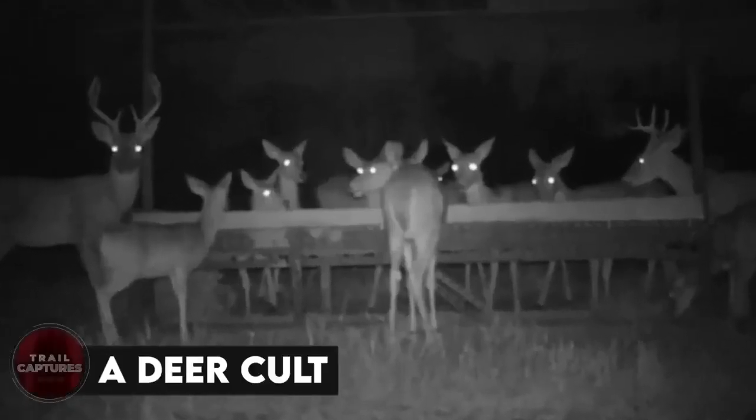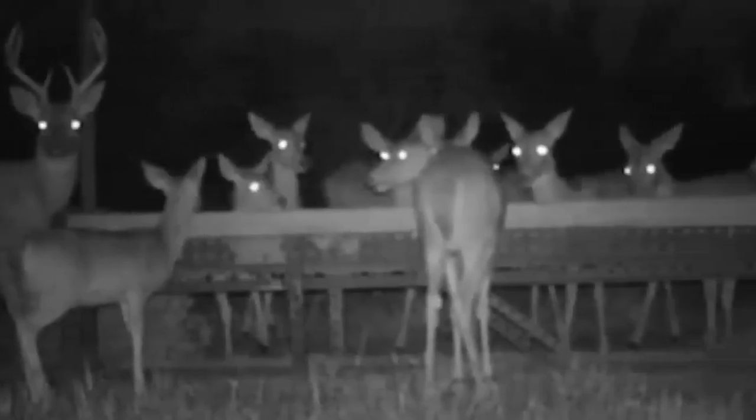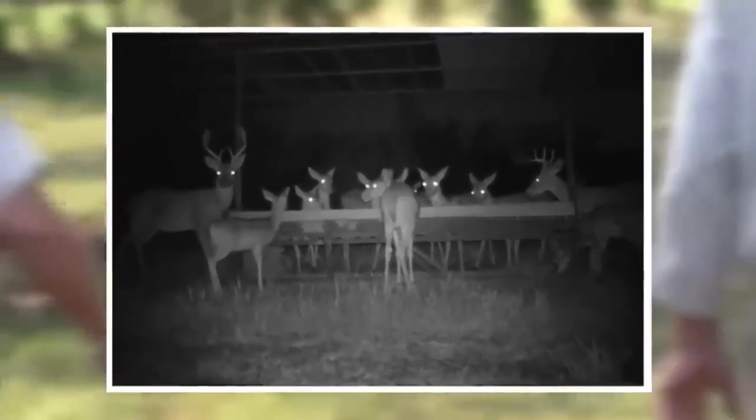A deer cult. Were these deer just having their dinner? Or were they onto something mysterious? Because the way their eyes are glowing, it looks like they're very angry over their meeting being disturbed. Good thing it was just a camera, because if it was a human there, I don't think something good could have happened to him.